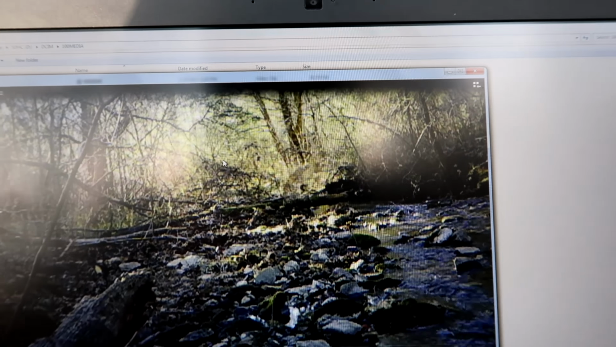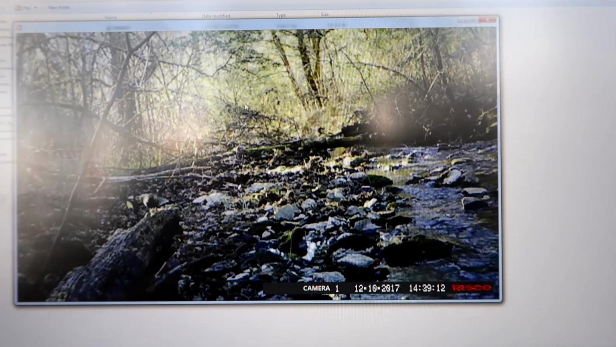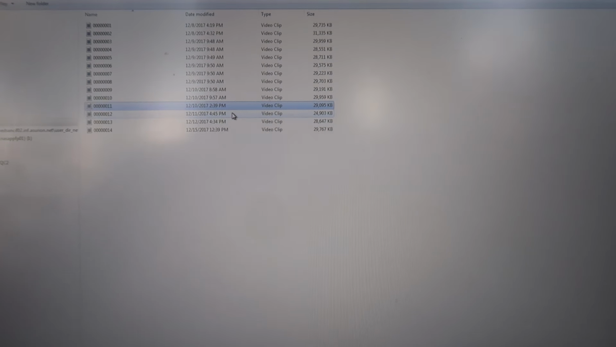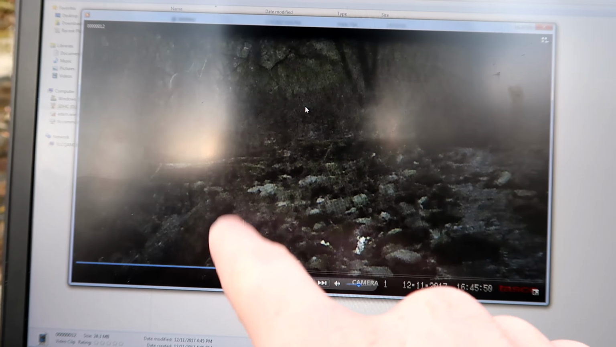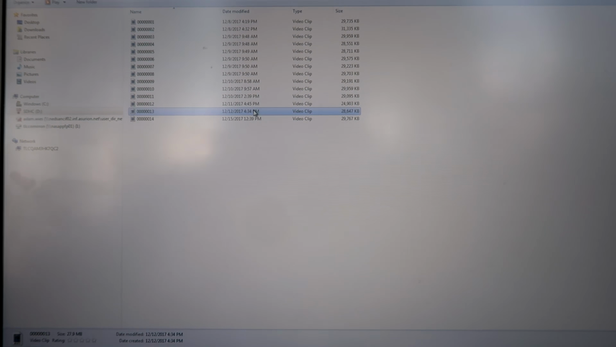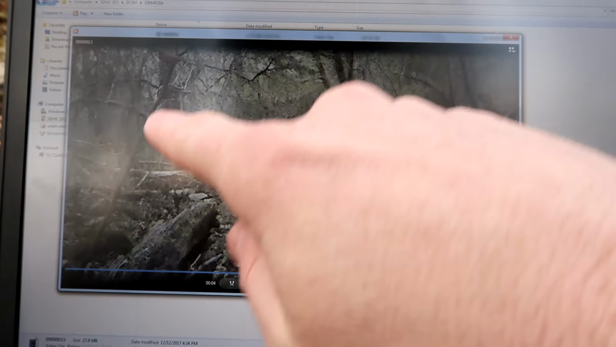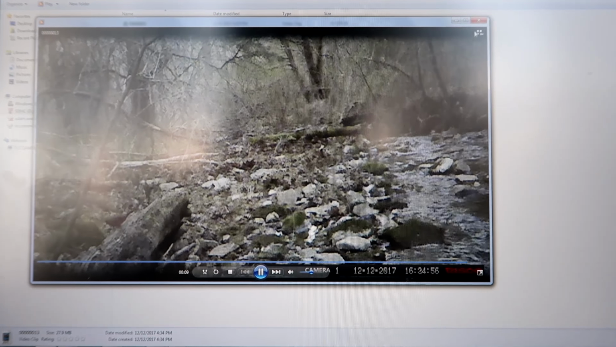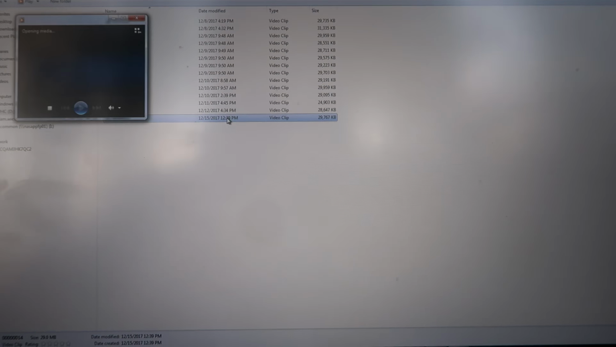Here's that night. Oh wait, no. More birds. More little birds. Next day in the afternoon, more birds. Picking up a lot of birds. Next day in the afternoon again, more birds in the trees here. A lot of little birds this camera's picking up. And then this is probably me walking up to it. Yep, there's me walking up to it today.